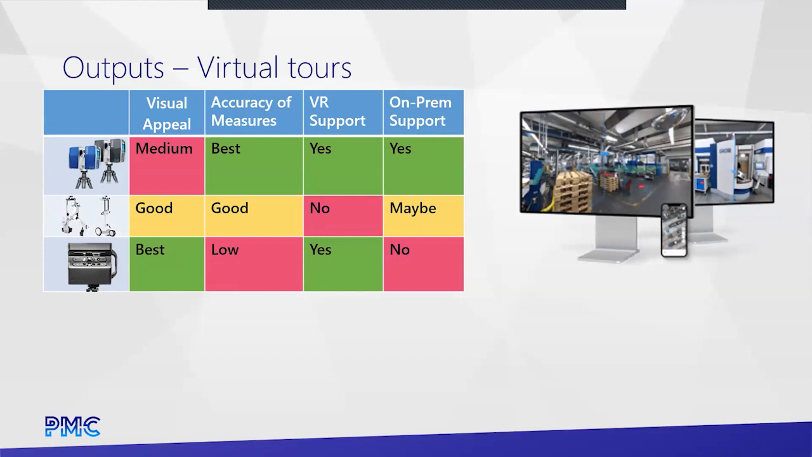Okay. Accuracy of measurements in the virtual tour. Again, the terrestrial, the traditional stuff is going to be the best for that. I tell you, Naviz has improved some of it and it's getting better, but you're still going to have some issues. Matterport's a little questionable for taking accurate measurements out of the virtual tour. Right? We're not talking about in CAD, we're just talking about that.